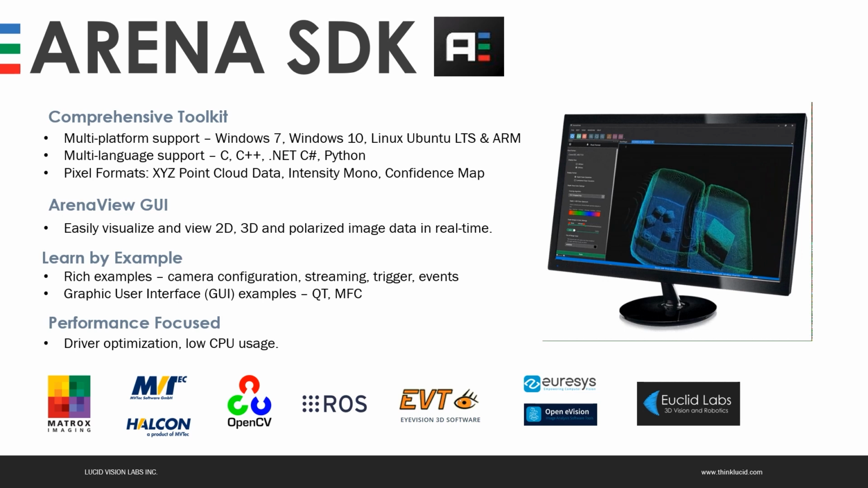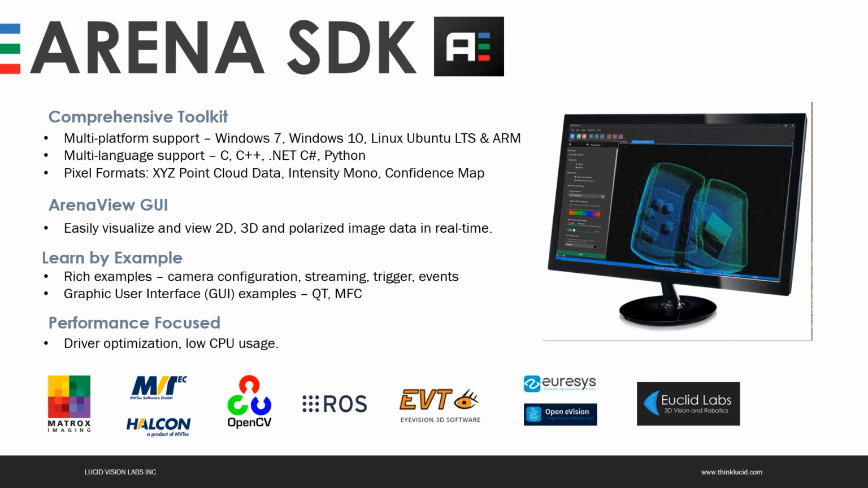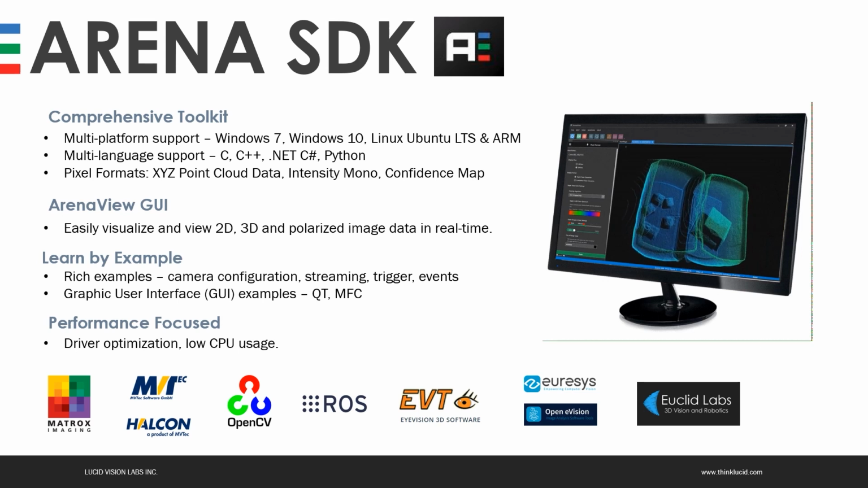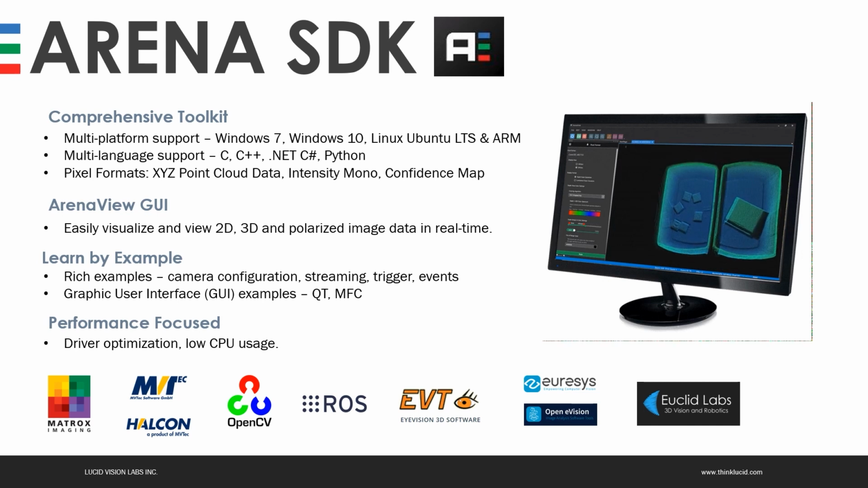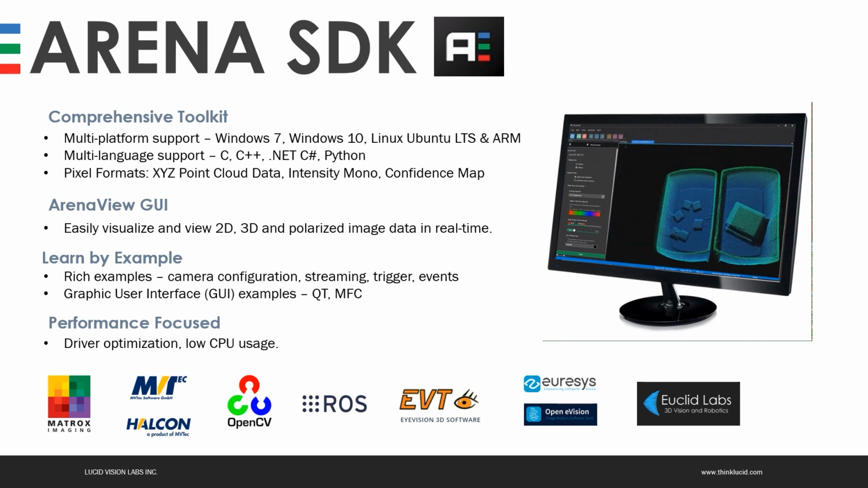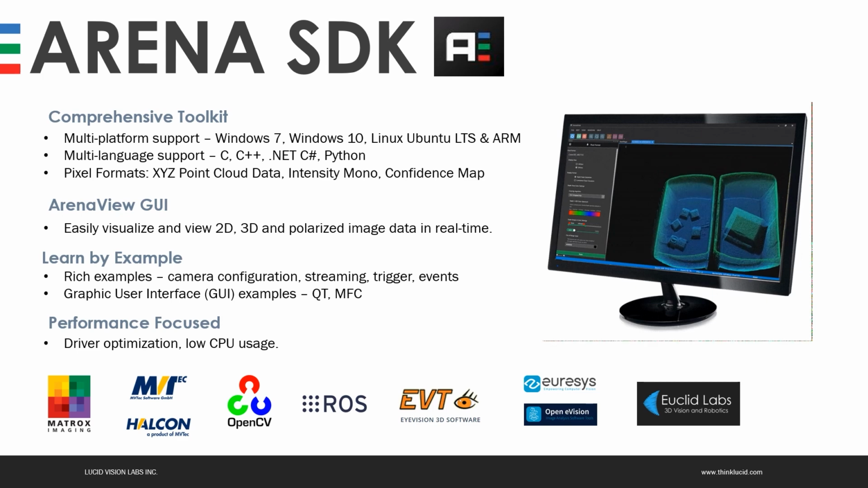Together with the SDK, we have a large library of sample programs and examples that help users get up to speed quickly, including examples of a GUI application with Qt or MFC. And it's performance focused. The driver is optimized for reliable transmission and low CPU usage. In addition, the Helios camera series is interfaced with many third-party software solutions, some of which are listed on this slide.